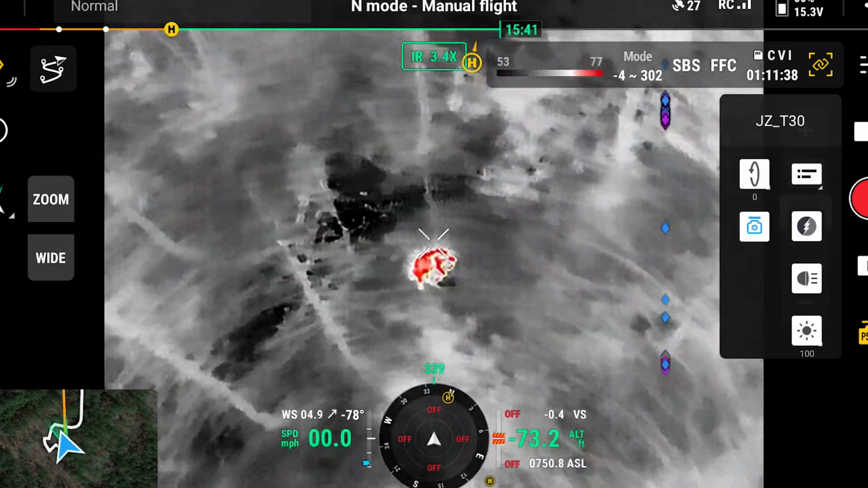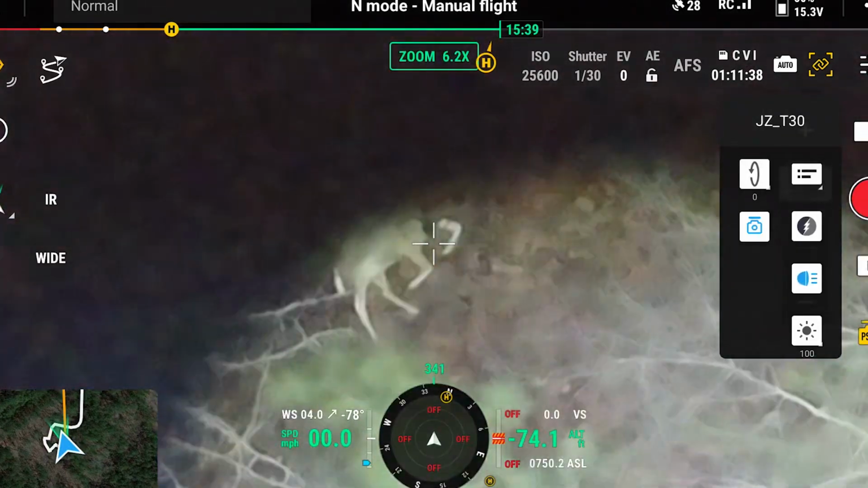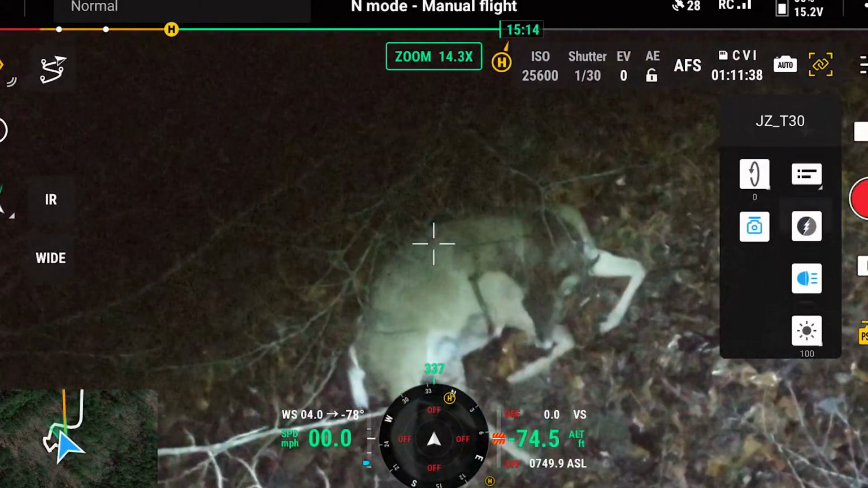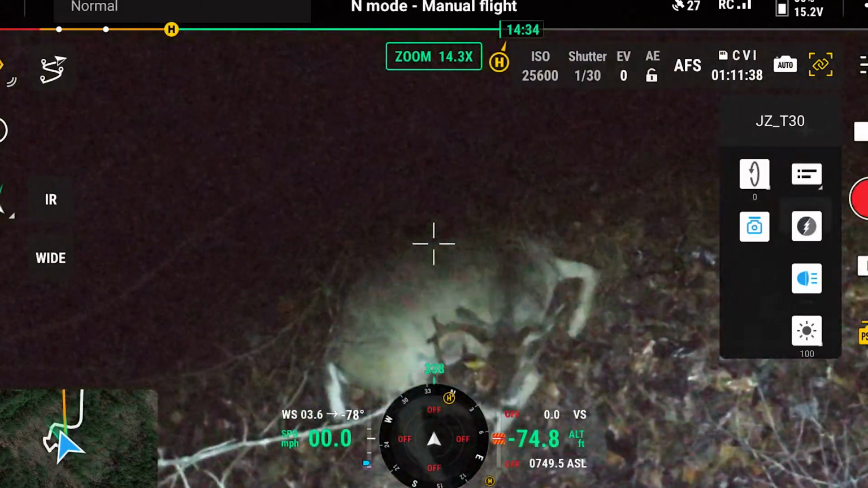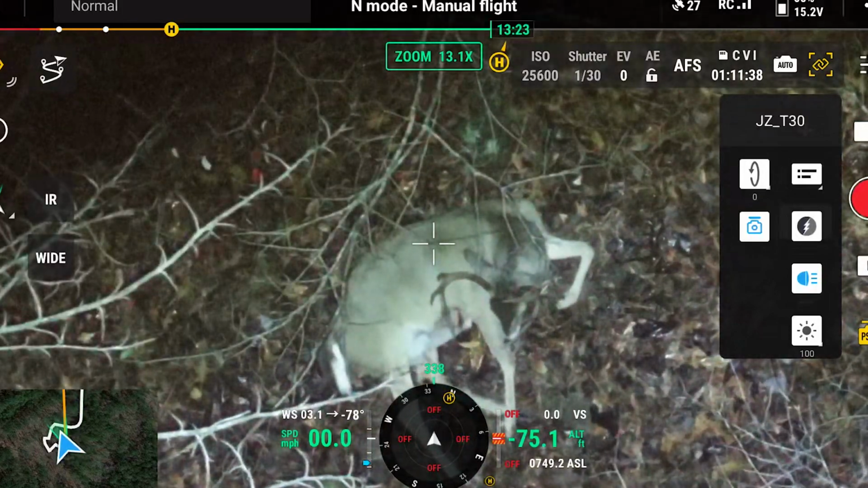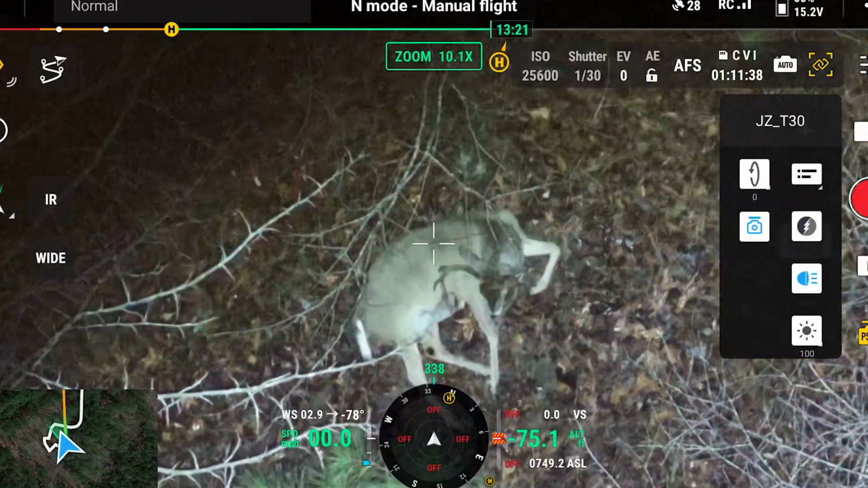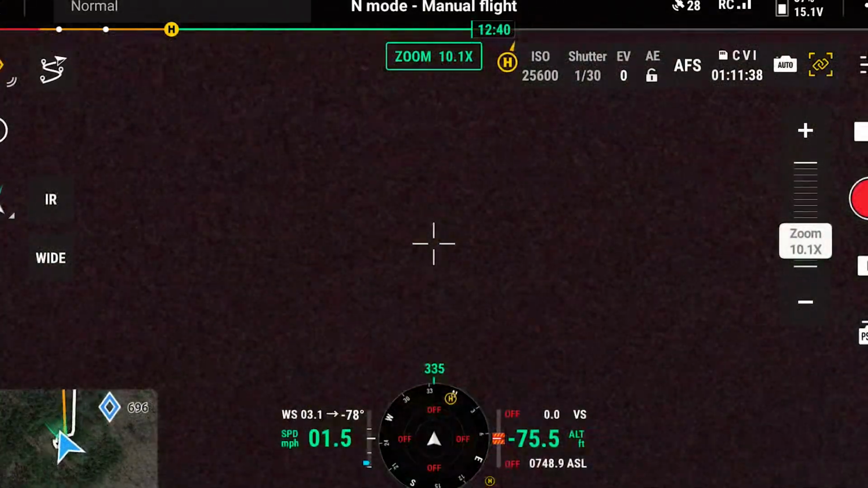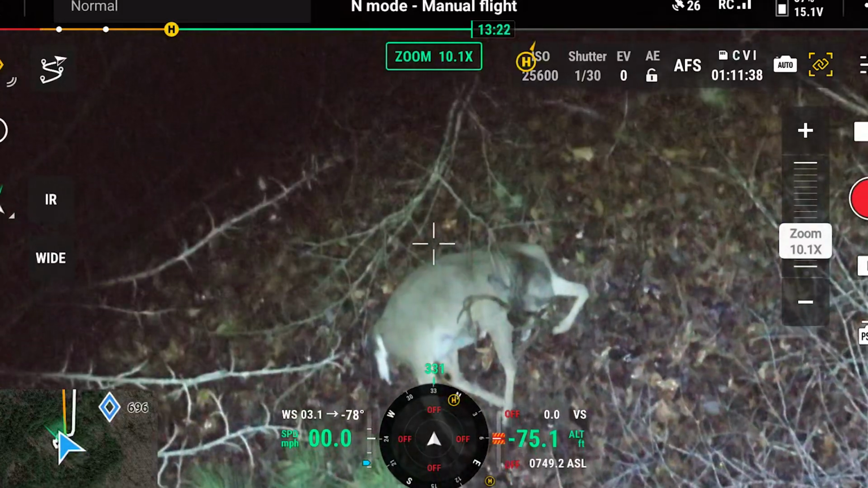Oh, look at here, boys. I found him. That is him. Yep, I can see the blood. He's hurt. Yeah, he's trying to get up. He's trying to get up right now. Yeah, he's wounded. Where you at with him, brother? Yep. Where you at with it? Right here. We're gonna have to let him die. Yeah. You don't want to push him.